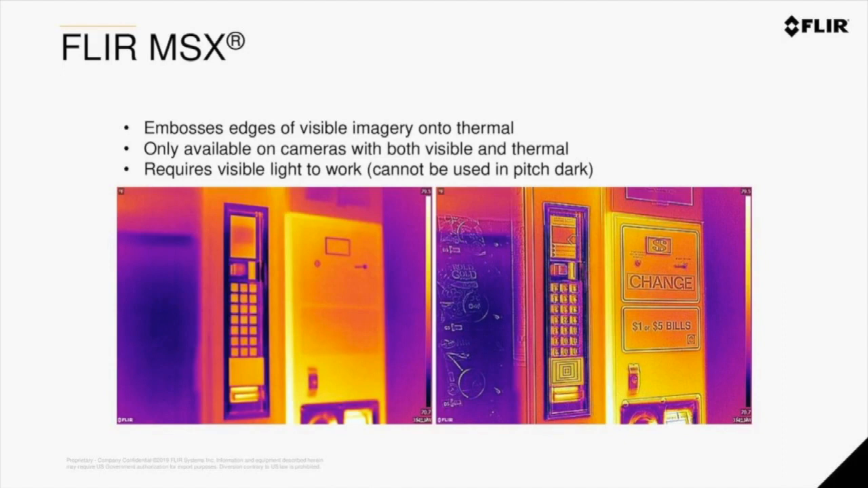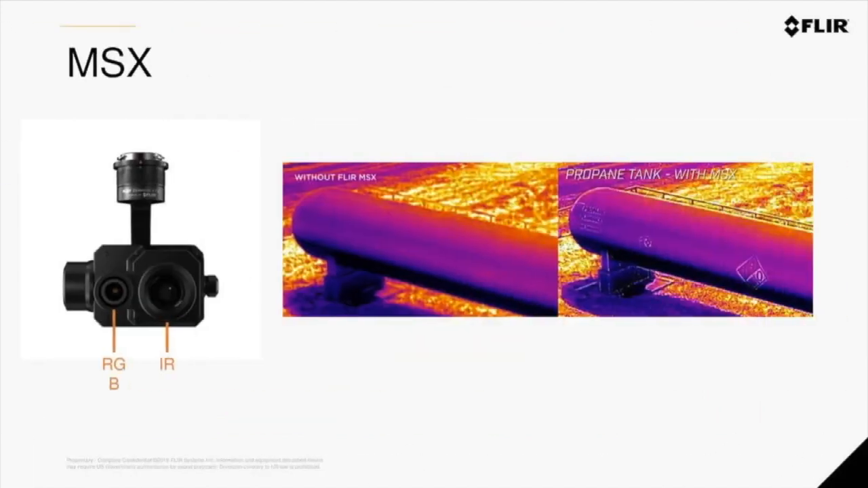So most of our SUAS payloads have dual capabilities, meaning they have a 12 megapixel RGB camera alongside a high resolution thermal camera. FLIR MSX is a patented technology that basically blends the two images together. As you can see here, the image on the left has MSX turned off, so you can only see the temperature differentials on this vending machine. Image on the right has MSX turned on, so you now get the outline of the RGB image in your thermal image. It's really useful for applications like this.